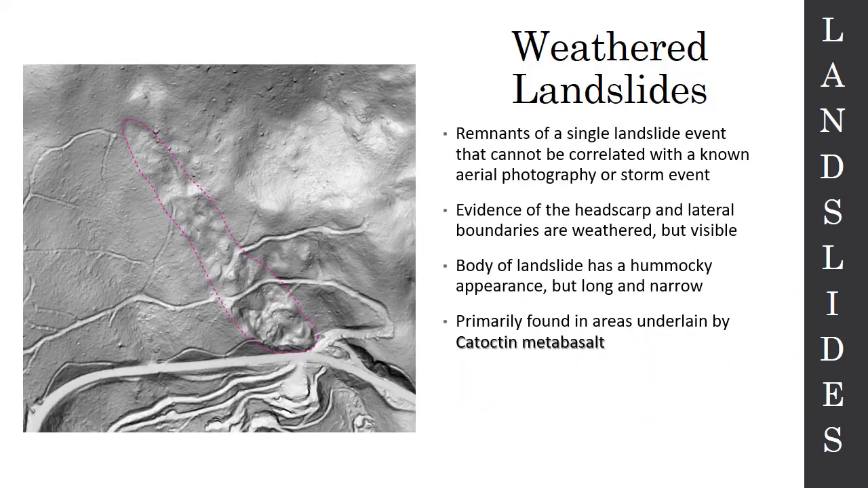So weathered landslides seem to be the remnants of a single landslide event, but we can't actually correlate them with any known storm event. So I can't correlate them with 1969. I can't correlate them with 1995 or any modern storm. I can't locate them on the aerial photography. But what we do see is that they are there.